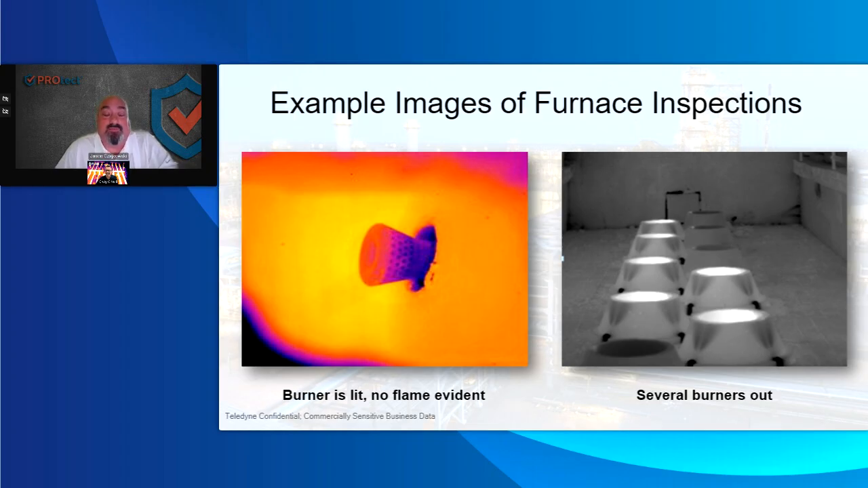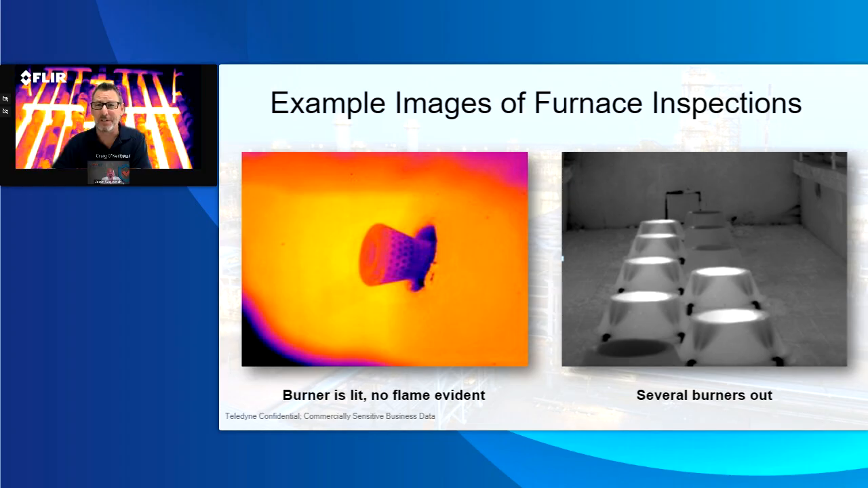So this camera and the ability to get that crisp, clear image, this is probably a 40-foot by 40-foot heater on the right-hand side, but you could see the air gaps in the back of the refractory being missing. I'm guessing that a heater wouldn't work as well if it's running at 60% capacity. No, it wouldn't, in this case.